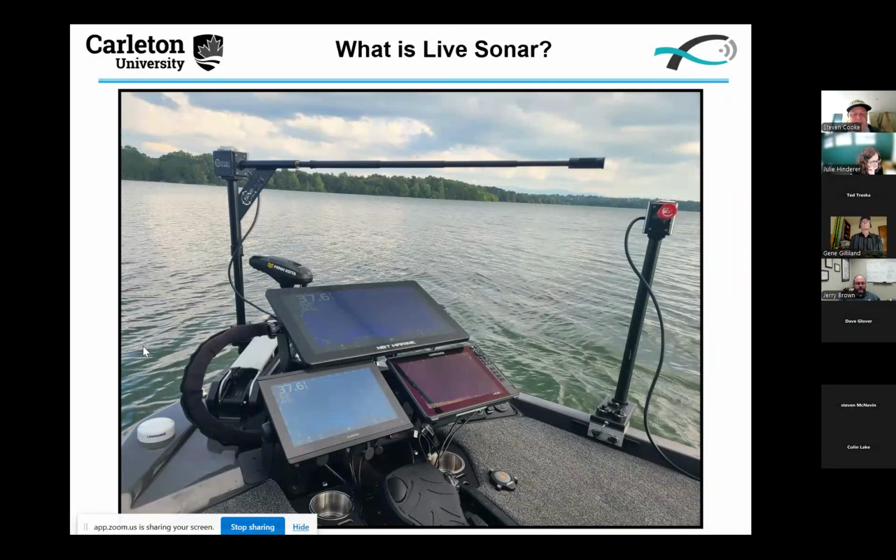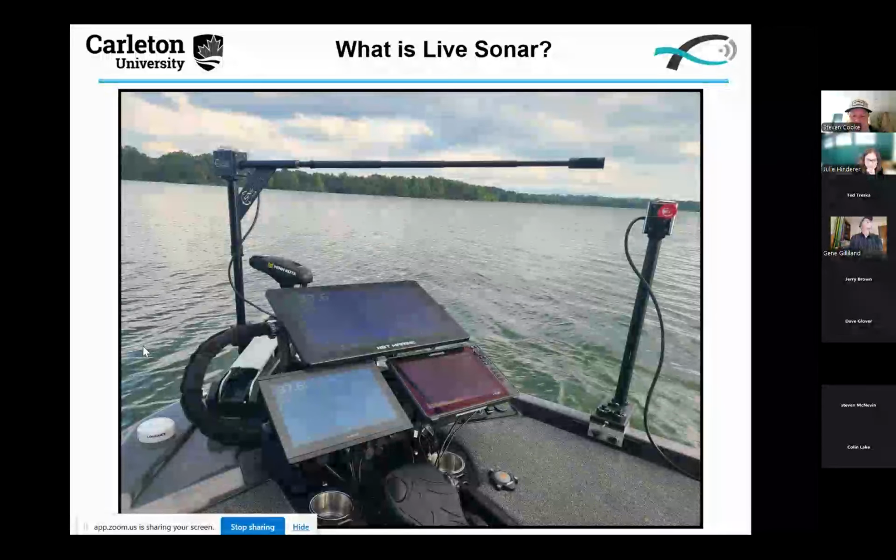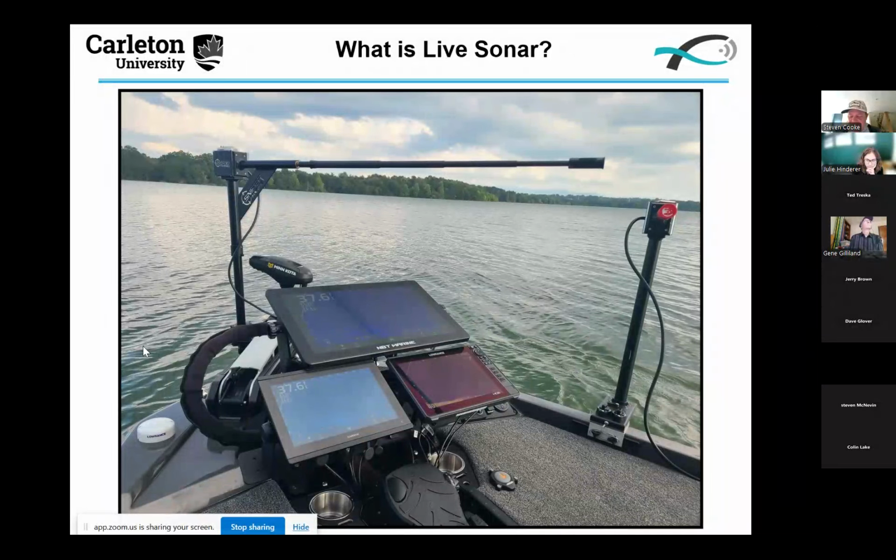Oftentimes, with some of the previous tech, the sonar transducers would actually be mounted on the trolling motor. This allows you to see where the fish are and perhaps come at them, maybe try and flank them. So that's what the front of a modern bass boat looks like.